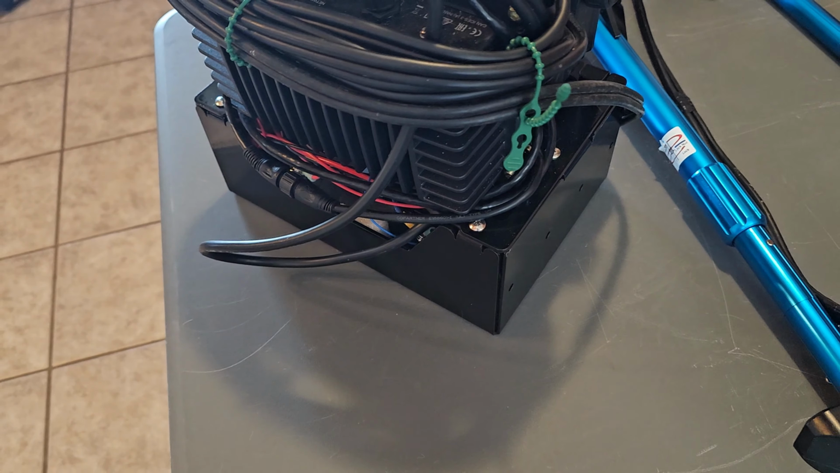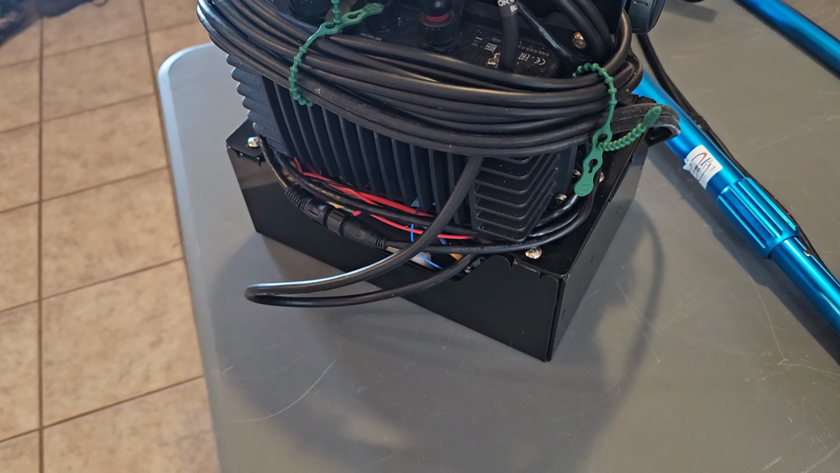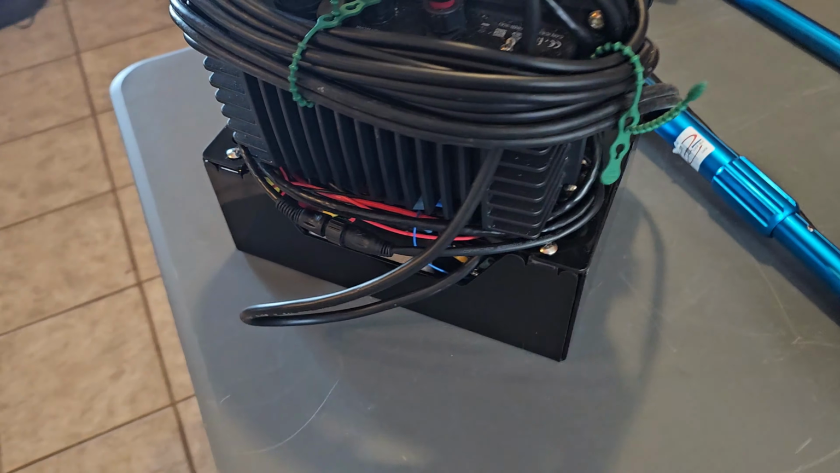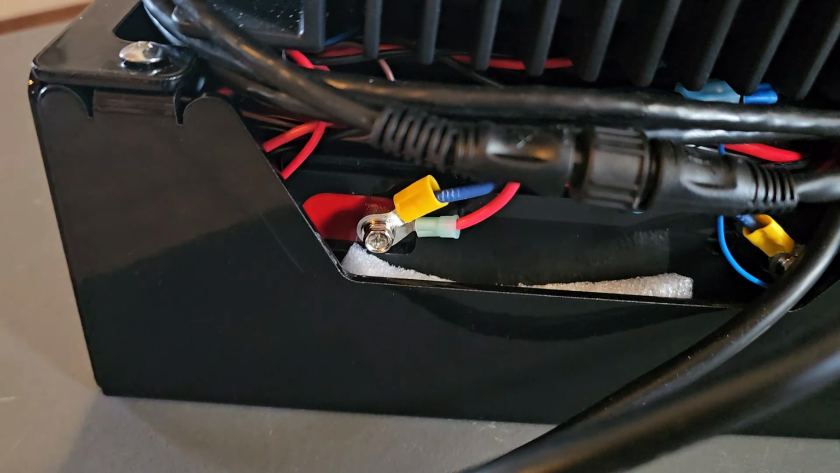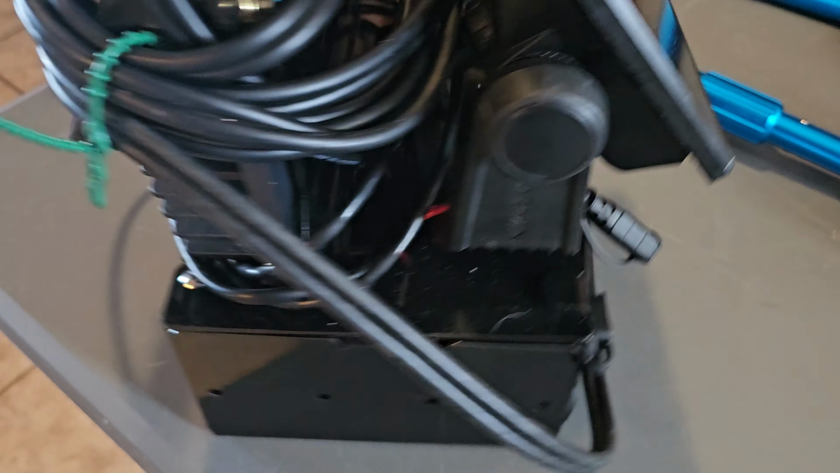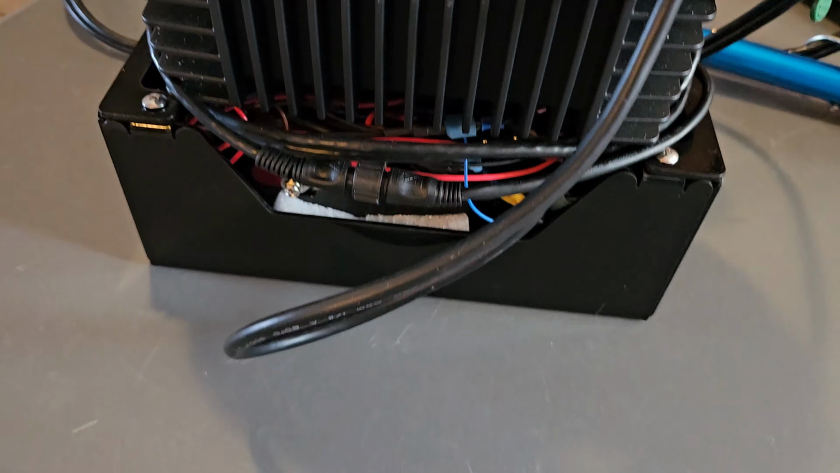Okay, the battery that I have in there is a 25 amp hour lithium battery. It measures 7 inches by 7 inches by 3 inches. I wouldn't put anything larger in there, to be honest with you, because you can see how much it fills that battery cavity. And then you have the components on the other side of this wall that doesn't allow it to be much bigger. So if you're looking to get a battery for this, 7 by 7 by 3 seems to be the perfect size. I wouldn't go any bigger.